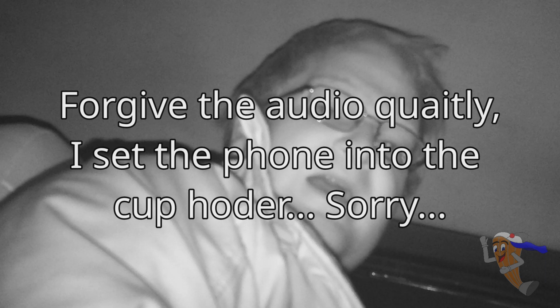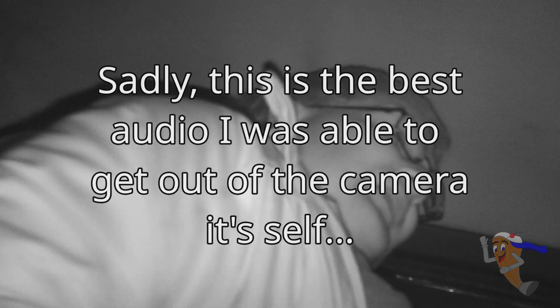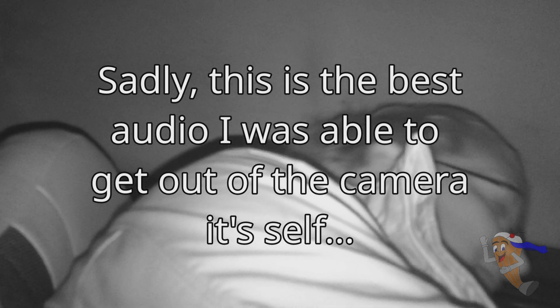This is Superchocolatemilkshake, and I'm here with, well, me, testing out a night vision camera I bought a short while back. Okay. I don't know how good the mic quality is, so I have my phone recording everything that I'm saying on a mic right now.